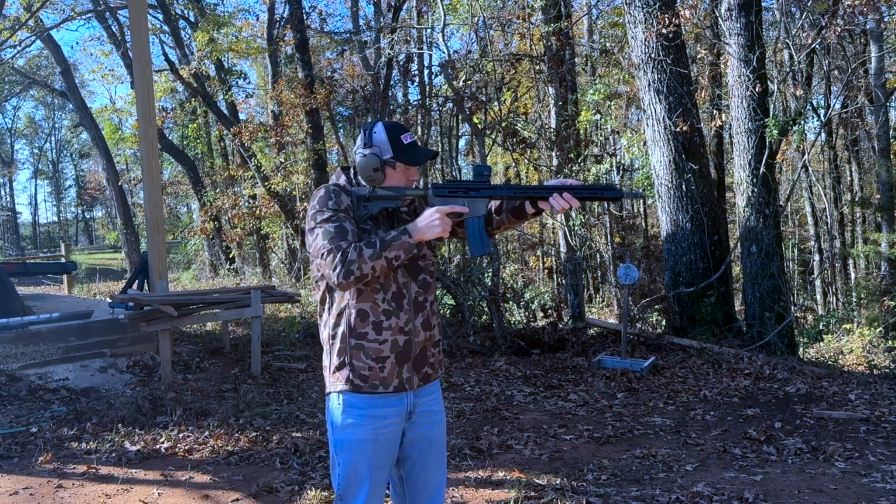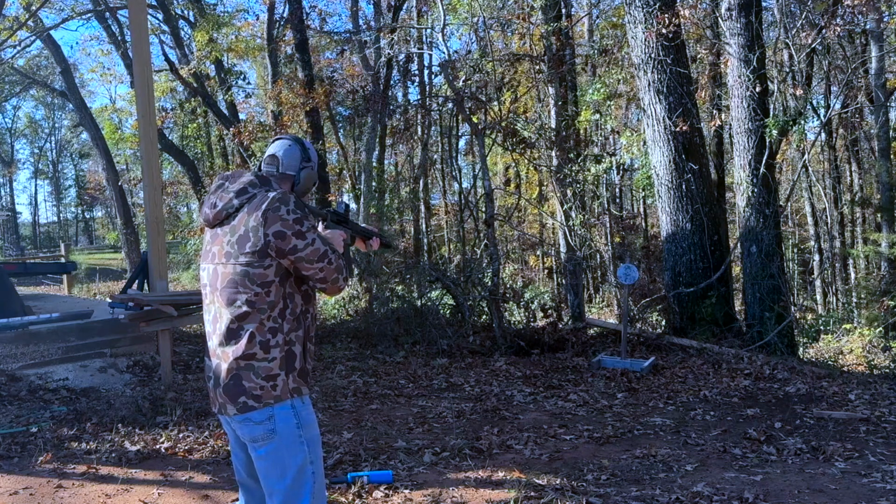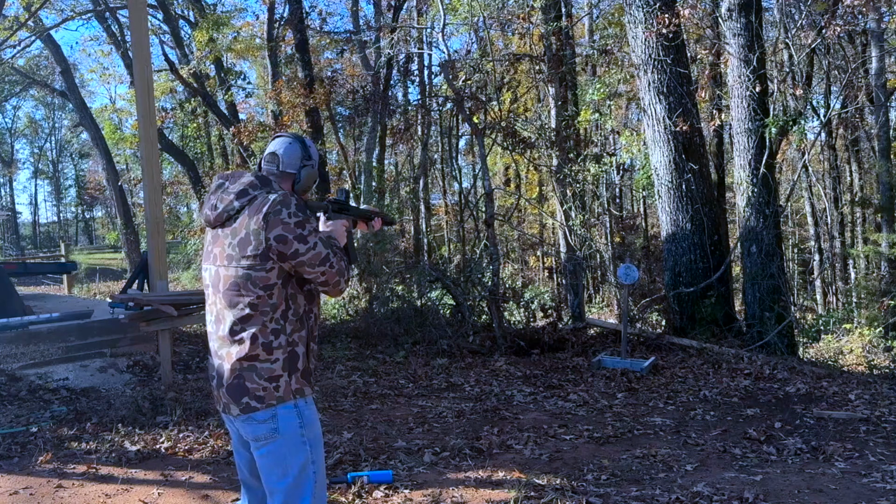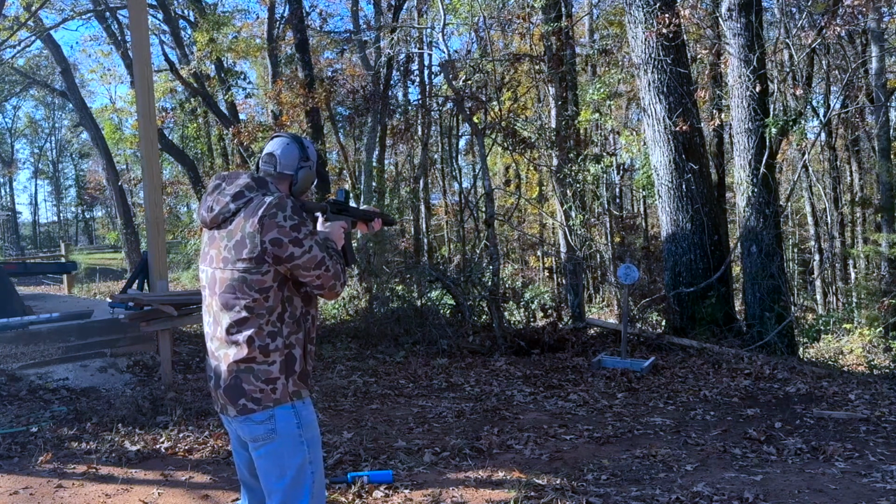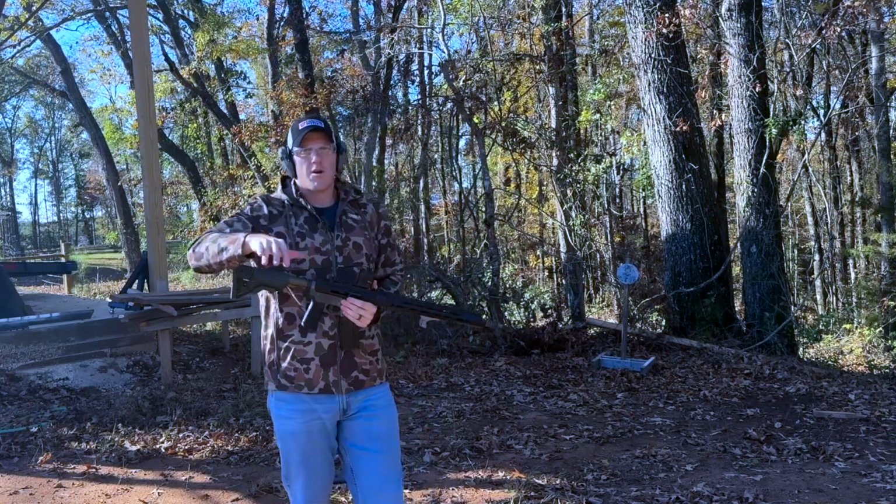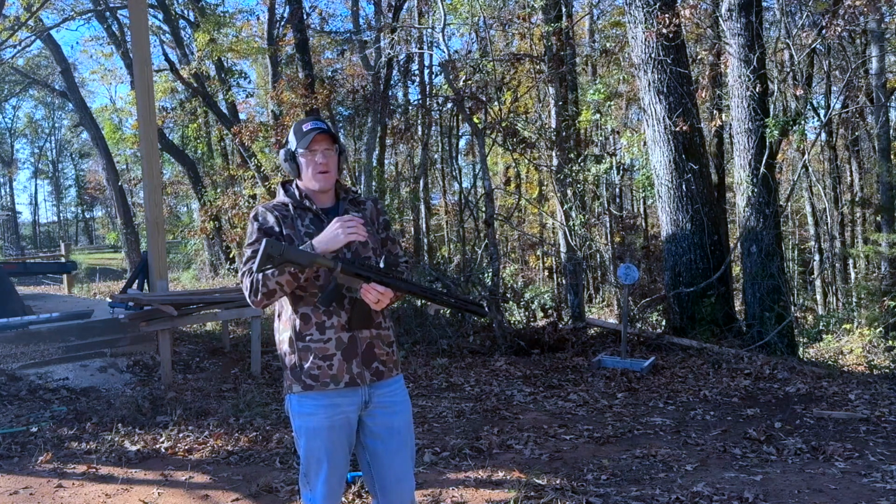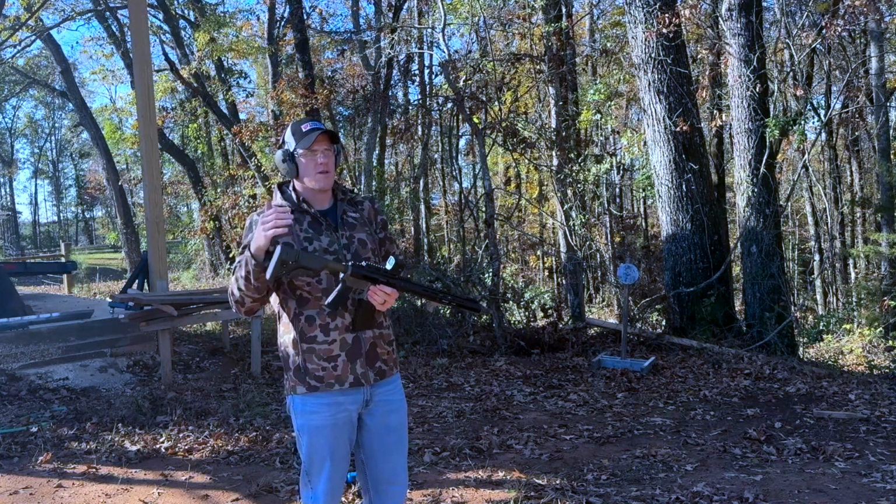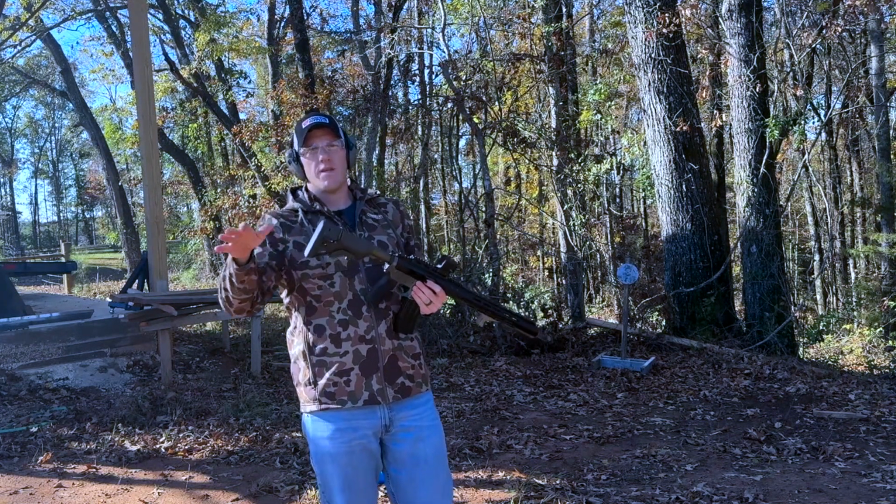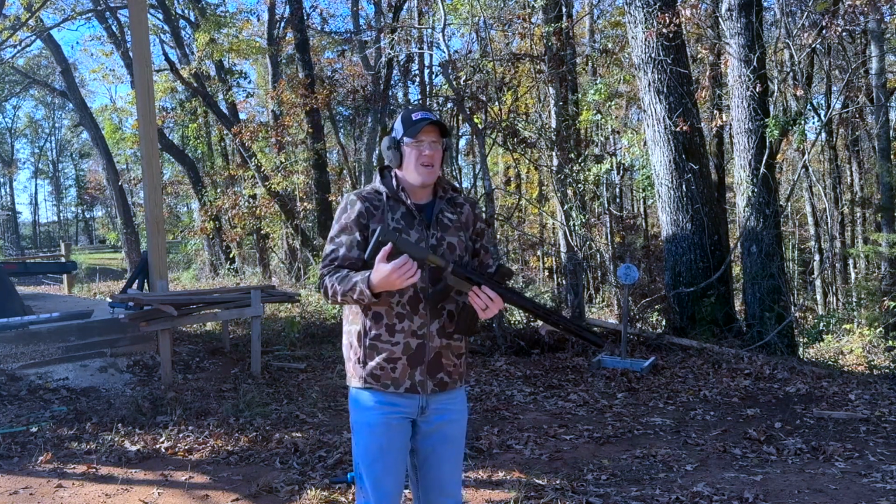As far as the speed, the refresh rate and the hertz, it seems to be pretty quick. It doesn't seem to be much lag. It's pretty snappy. So if you are leading a target, hog, rodent, whatever you're shooting, you can't really shoot deer with thermals, at least not in Alabama. You can't use electronic night vision and thermal to shoot them. So anyway, hogs, coyotes, raccoons, whatever you're shooting at night with thermals, you probably can put it maybe on the front.